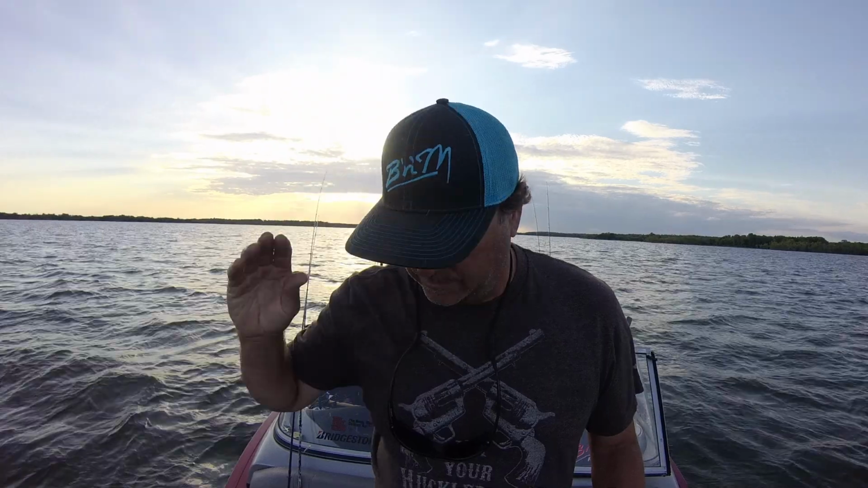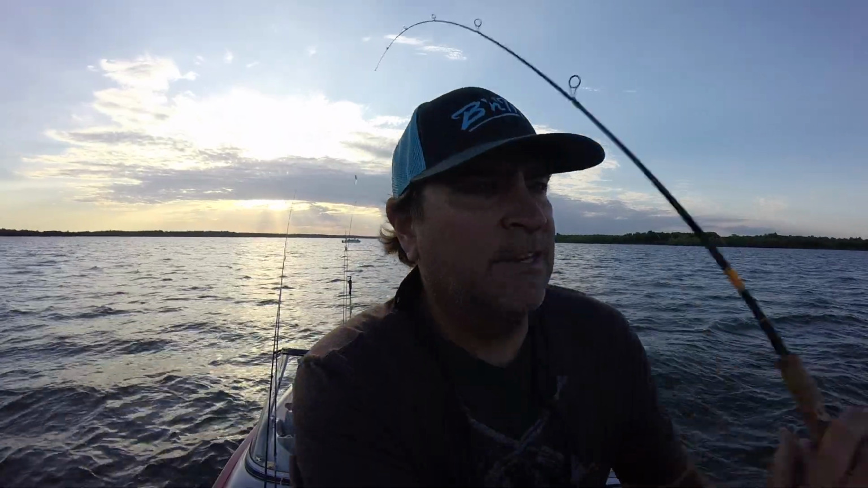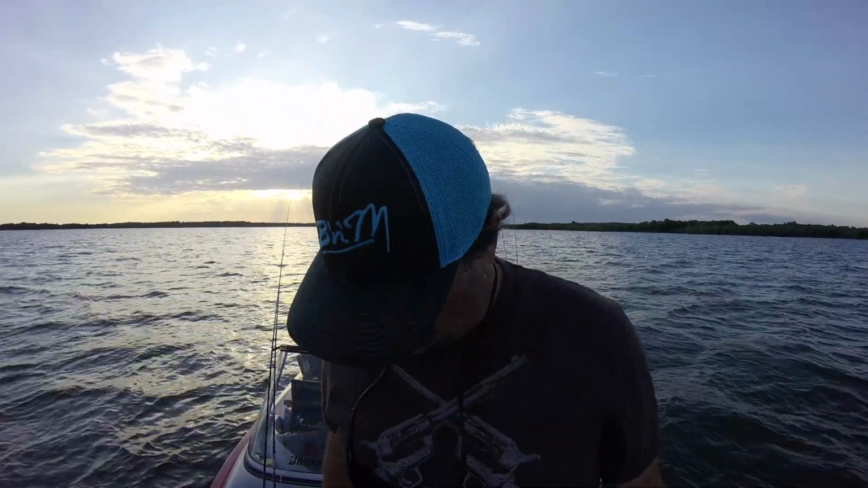And I think making that switch to that solid white, common sense wise, it's going to have a bigger, clearer presence than a clear, sparkly bait. Lots of fish down there. Lots of fish right there. I'm going to cast right to them.